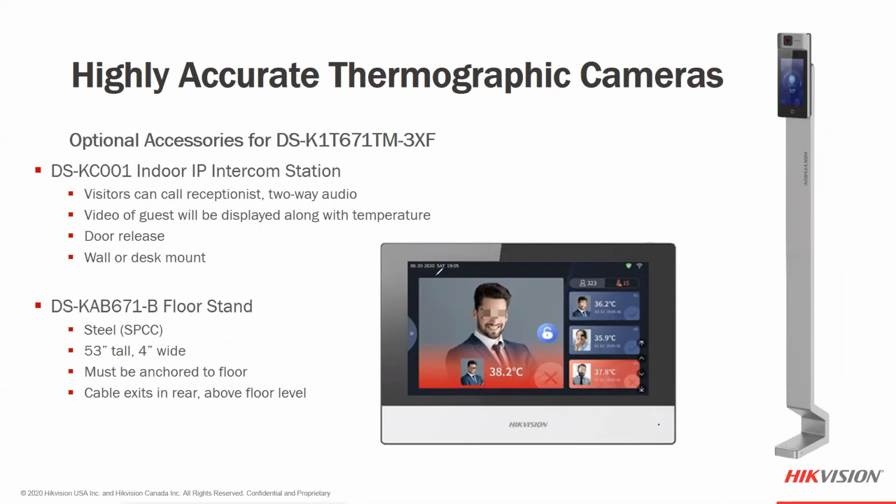The other one that I wanted to look at is this one here, the indoor. So this is kind of an intercom station as well. There is a button here on the bottom. If you are a visitor, if this is in a controlled area in the lobby where you have another door to pass through, you can push the button. It would go to this temperature screening tablet. It's an accessory. It's part of the IP intercom product.